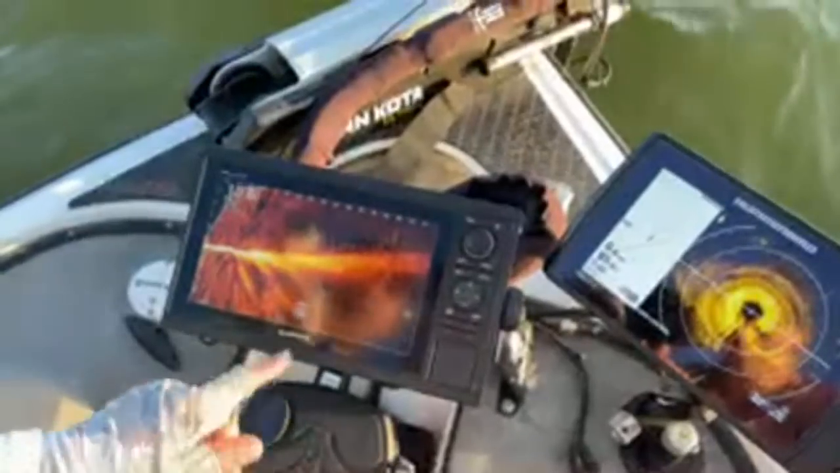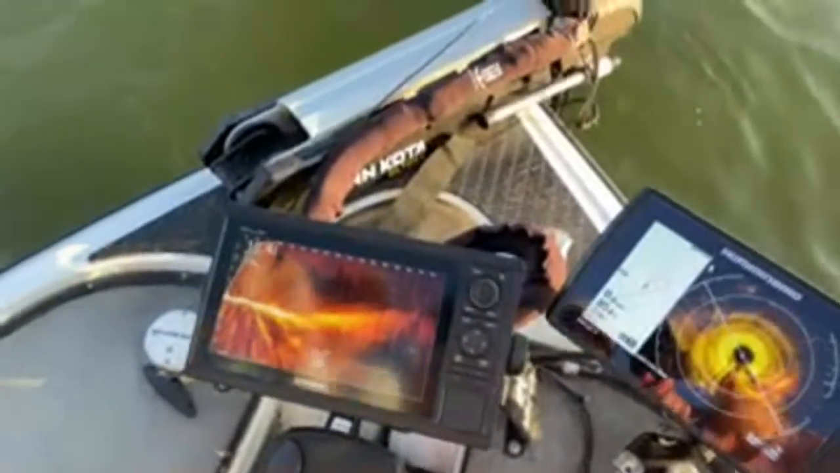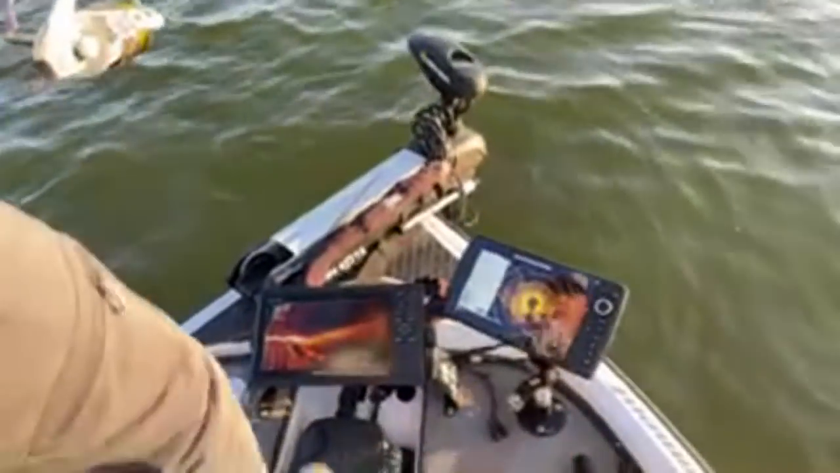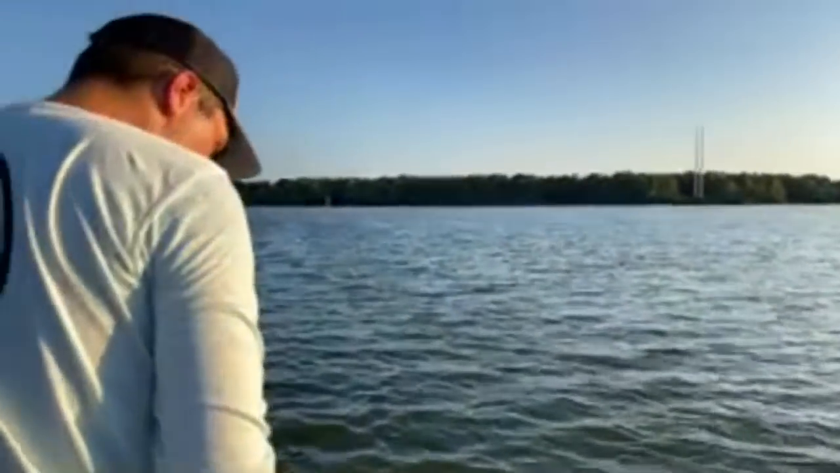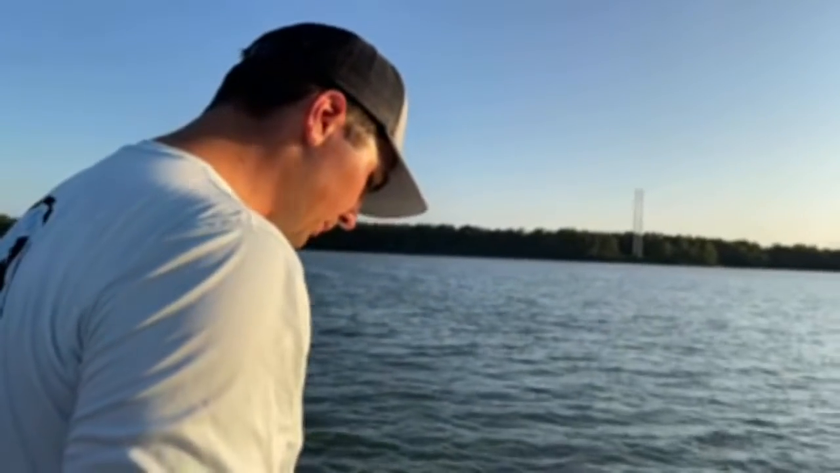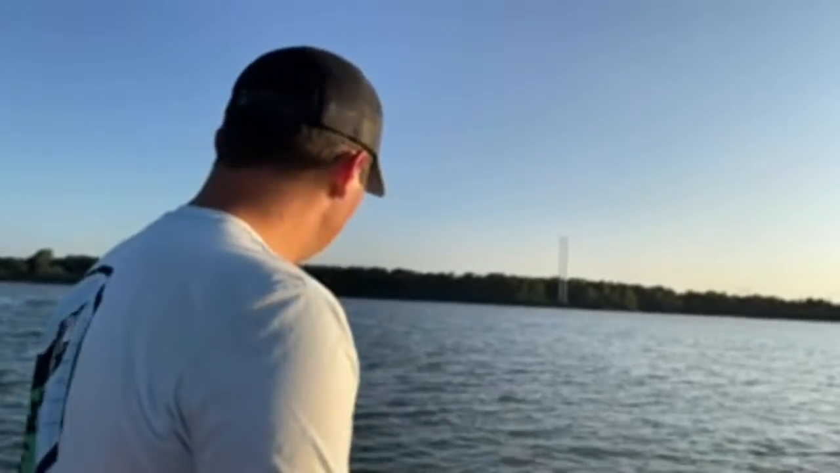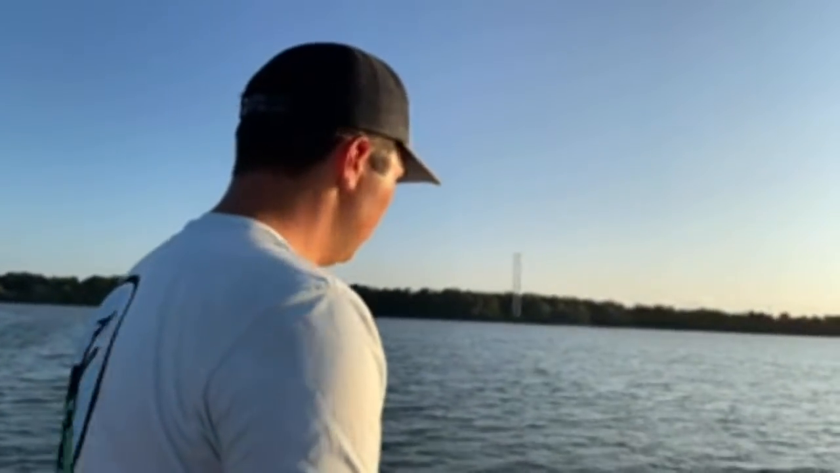You'll see these fish that are out here randomly, and yes, you can maybe try to cast at those fish and maybe get lucky to get one of them to bite, but usually that's not going to be the best strategy for you. Instead, what you want to do is find hard cover in and around where those fish are hanging out, and you're much better off.